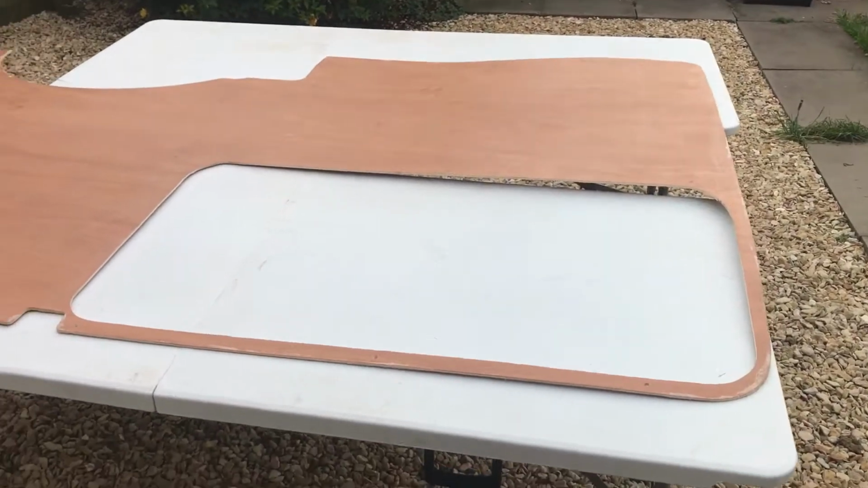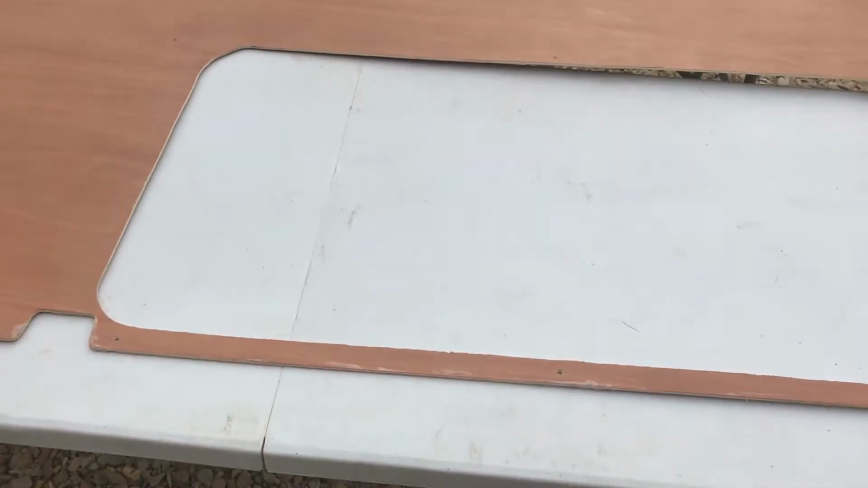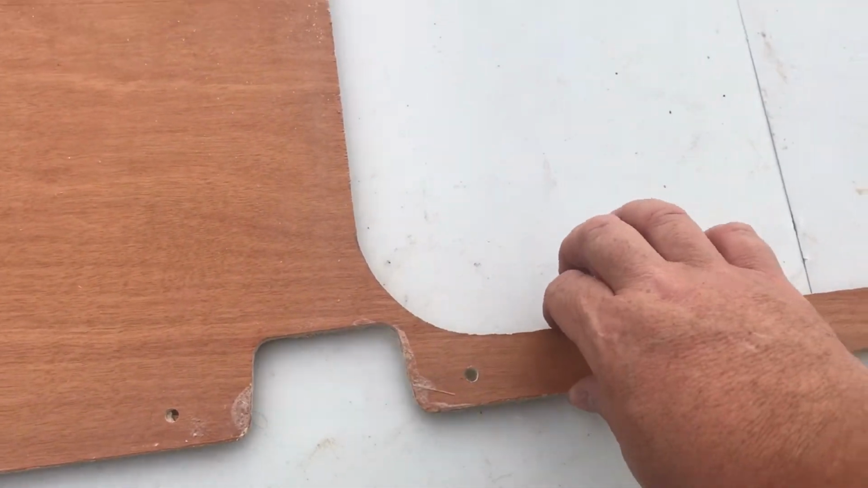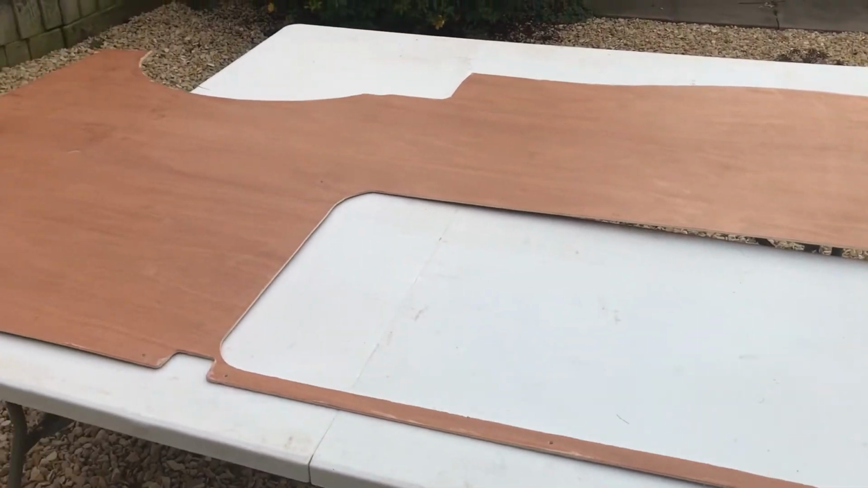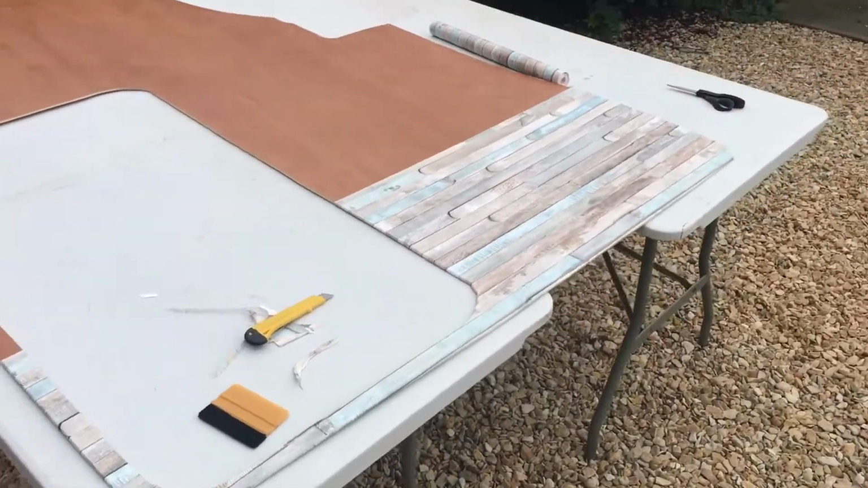So tonight I'm just going to put the vinyl on the panels, and that'll be that. Come back to you in a minute. This is going to be my first panel that I'm going to put the vinyl on. It's quite delicate now because I've cut the window out, and you can see there's not an awful lot of strength there now. If I can put it in without breaking it, then it should be quite strong. So I'll come back when I've stuck some vinyl on it. So this is the first strip on.